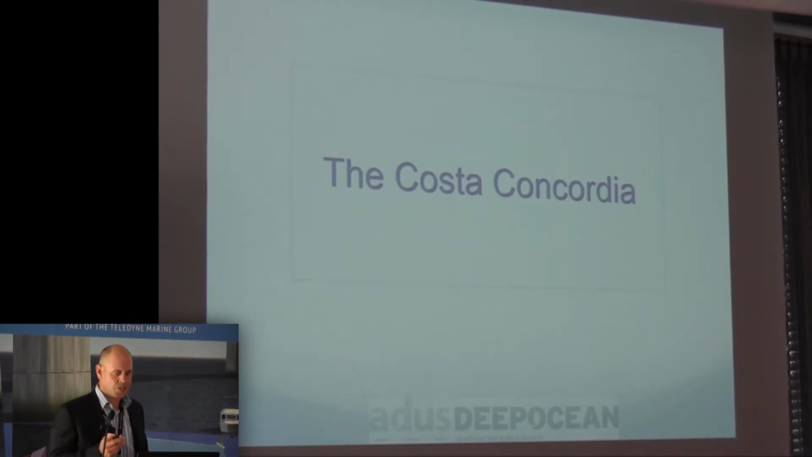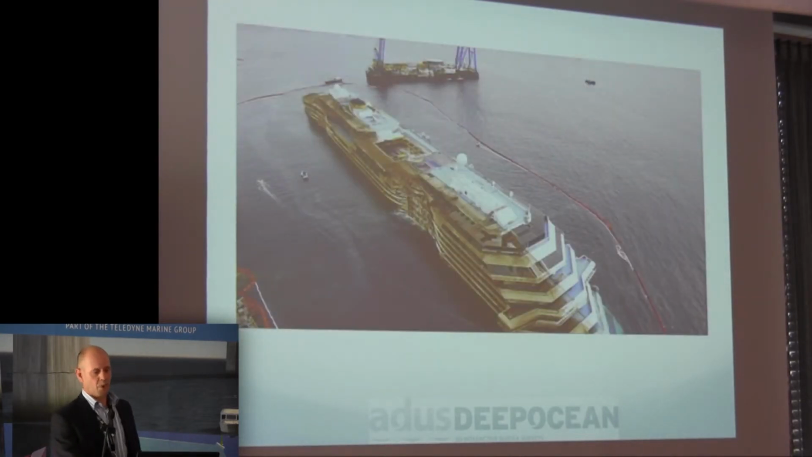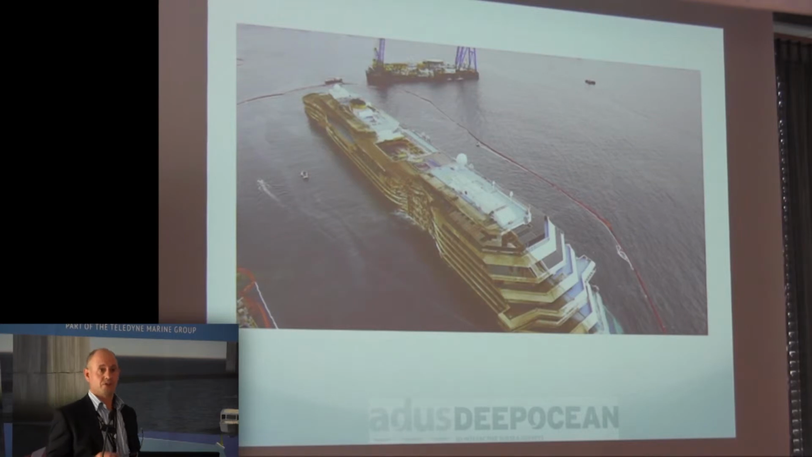If you're faced as a salvage operator with how you are going to go from this to this, the one thing you do need is information. You need the best information, because I think this still stands as the most expensive salvage operation to date, running into billions of pounds. I don't know the exact figure. But the key thing there is information and knowledge.